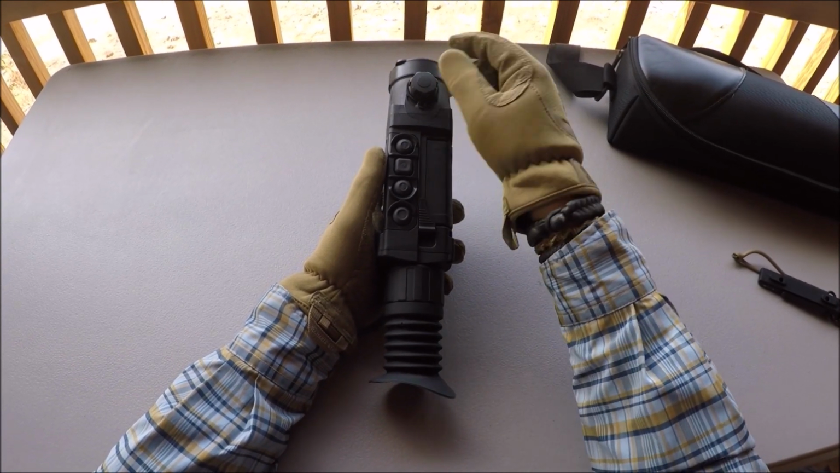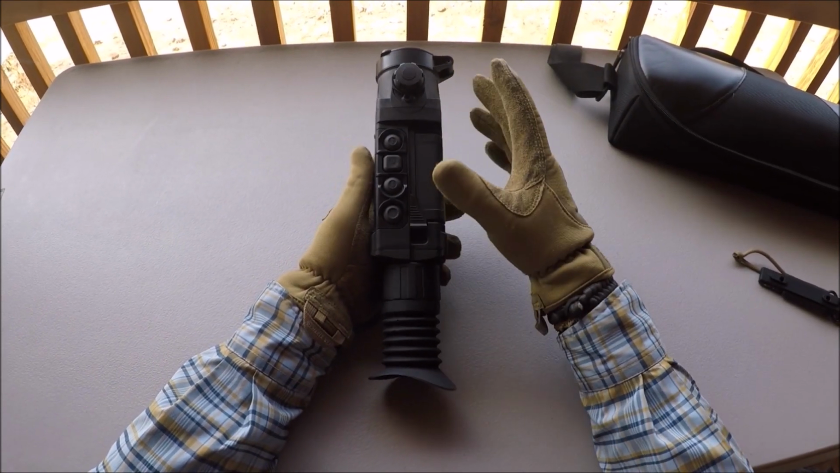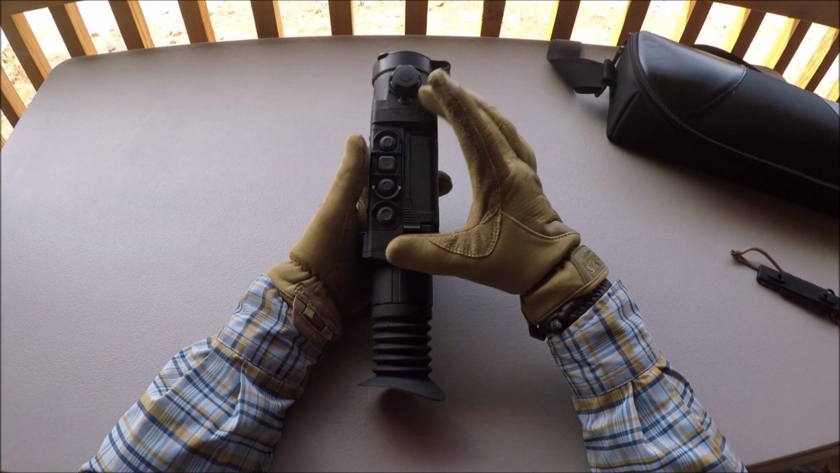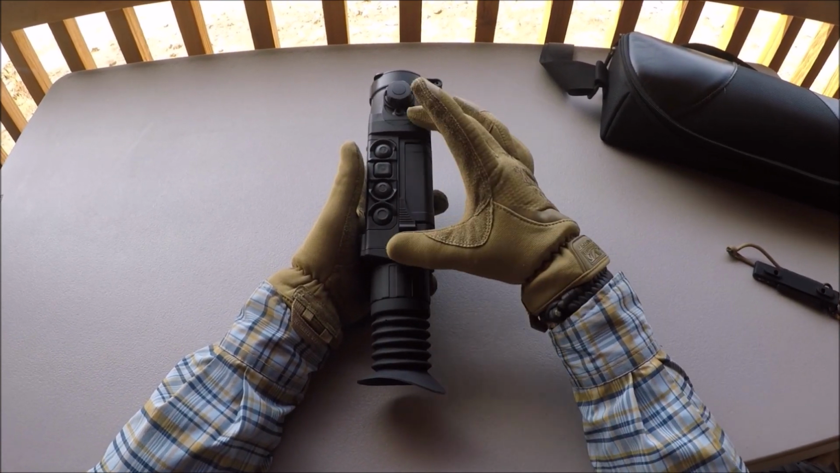So, the better image, the focusability, internal recording, removable battery, QD mount, weapon mount, handheld, just all the stuff that I just went over is what I really like about this device over other ones out there. So until something else comes along that's better than this at that price point, I think this is the one I'm going to keep.